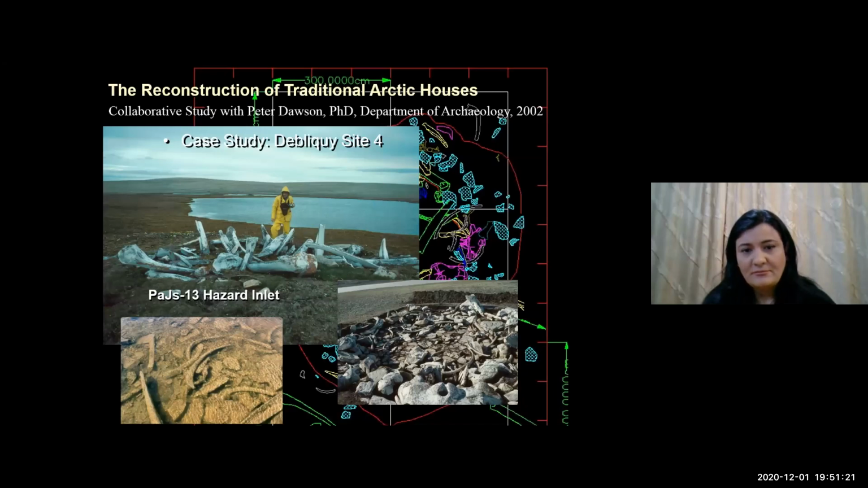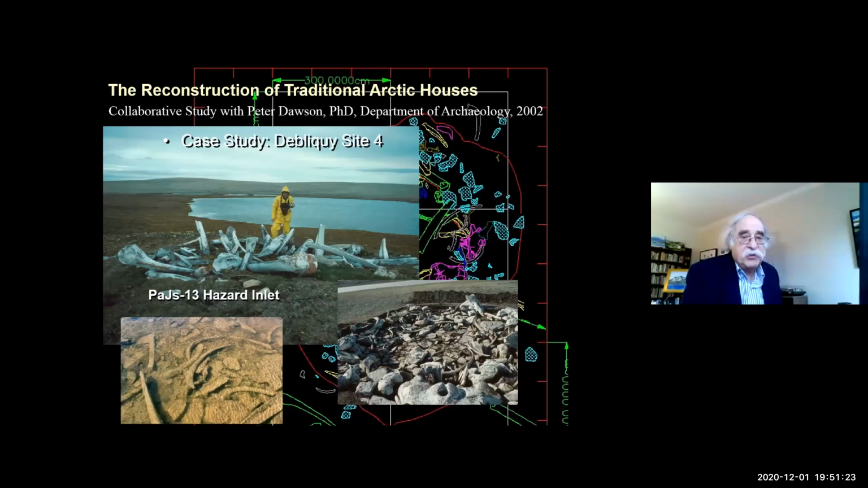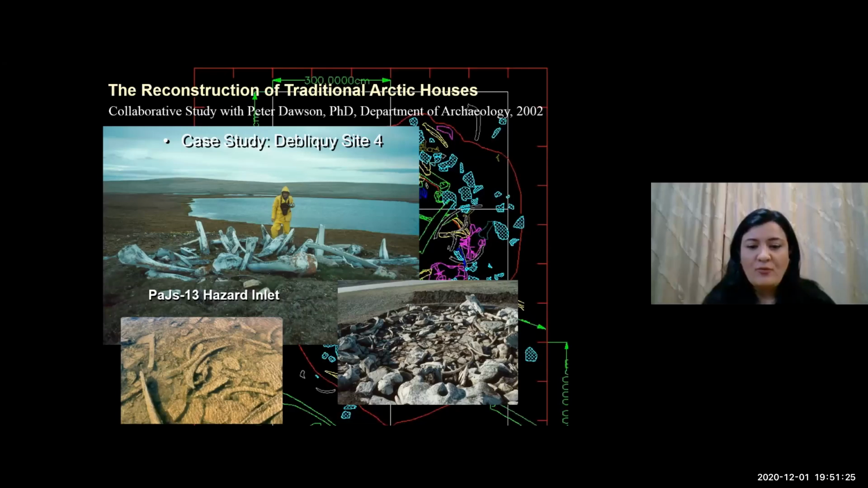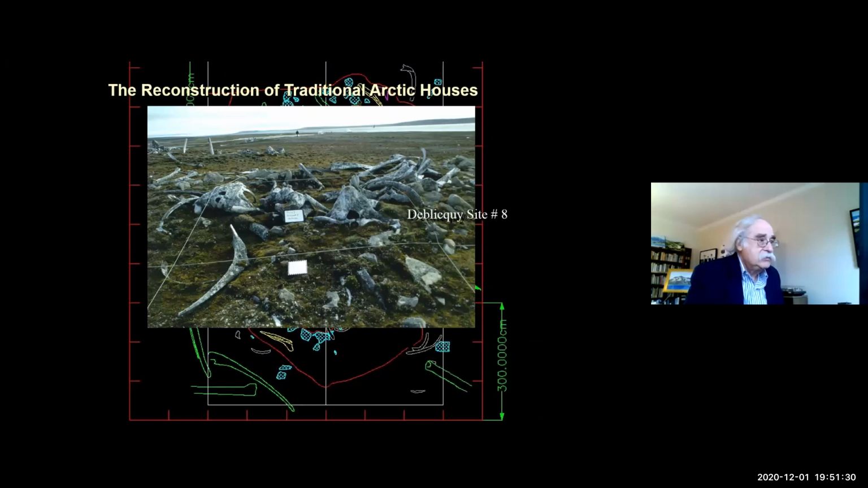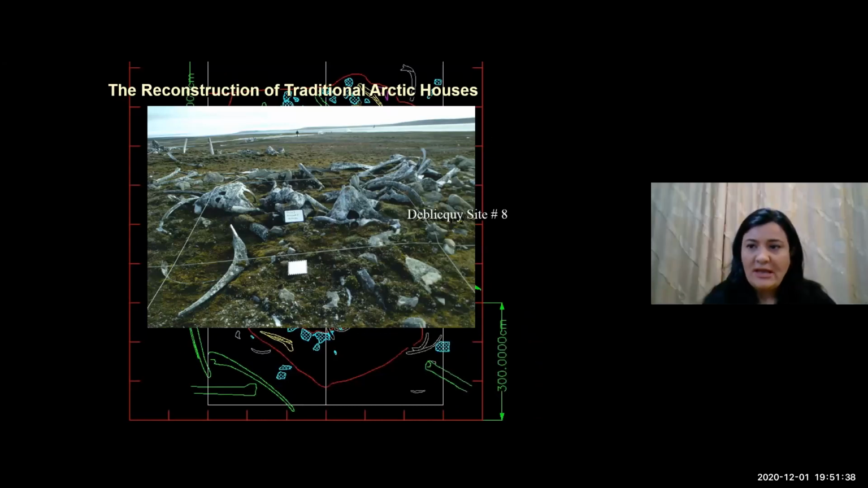And this is the site that we were concerned about. We knew the position and location of the various bones from the whale that made the house. We had a drawing showing where the bones were on the ground.